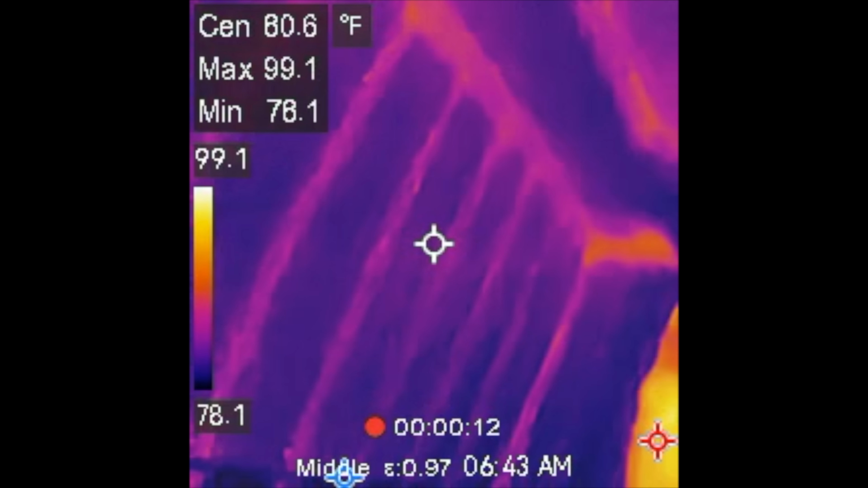You may have also seen the wall studs quickly on that transition where they showed up due to their warmer temperature than the cavity behind the drywall that is insulated. You could actually use this as a stud finder if you wanted to.